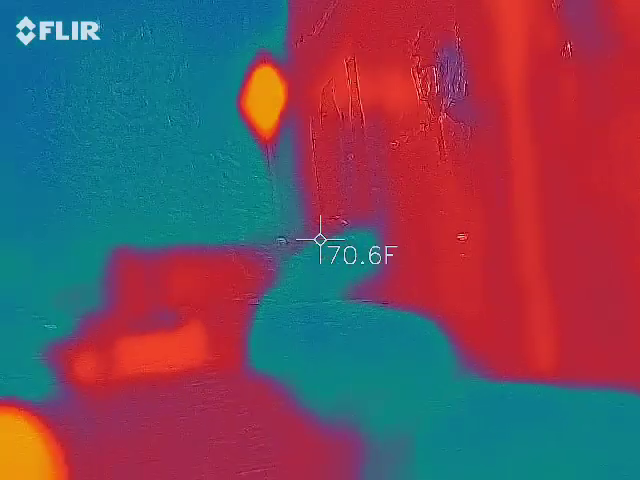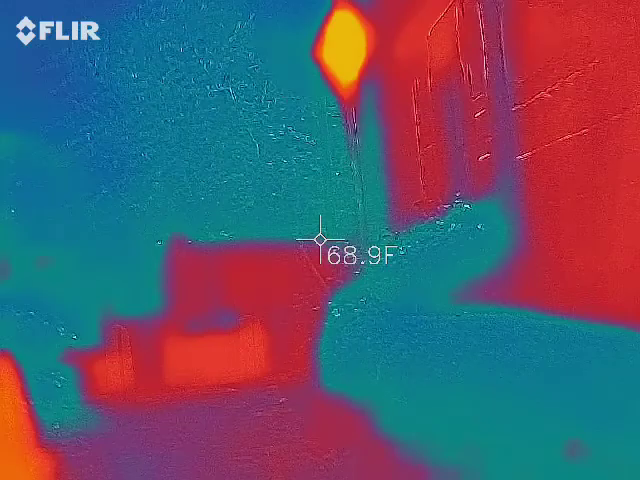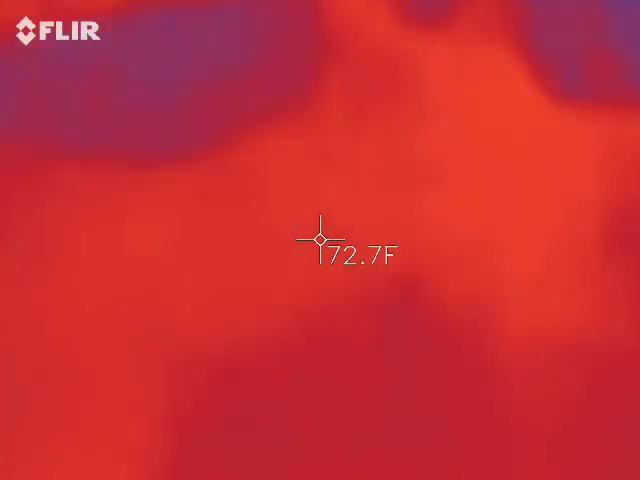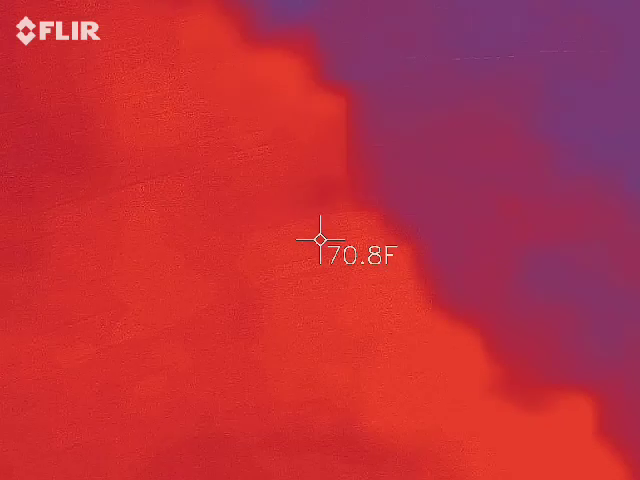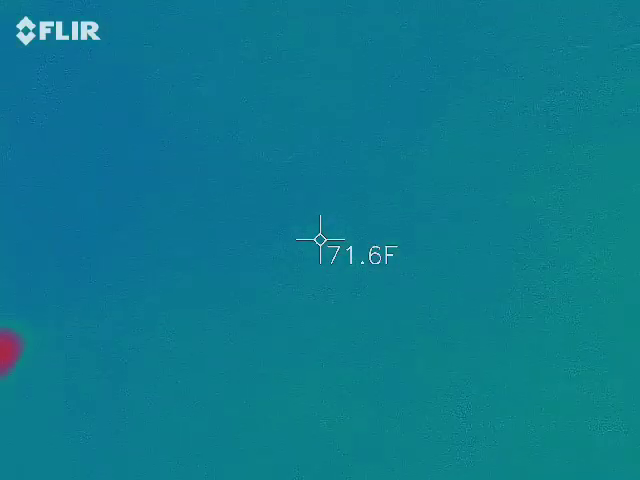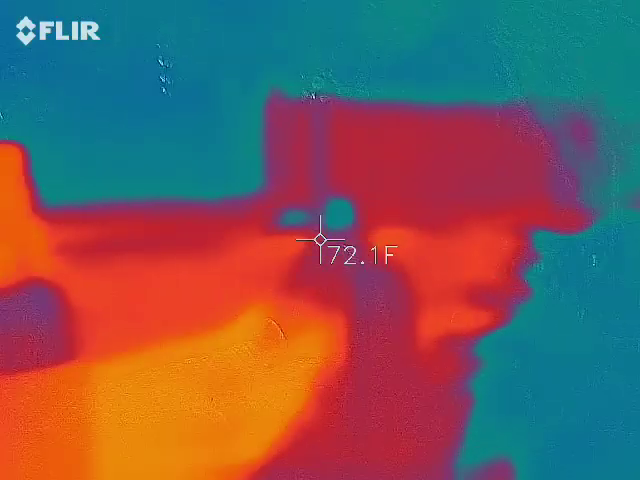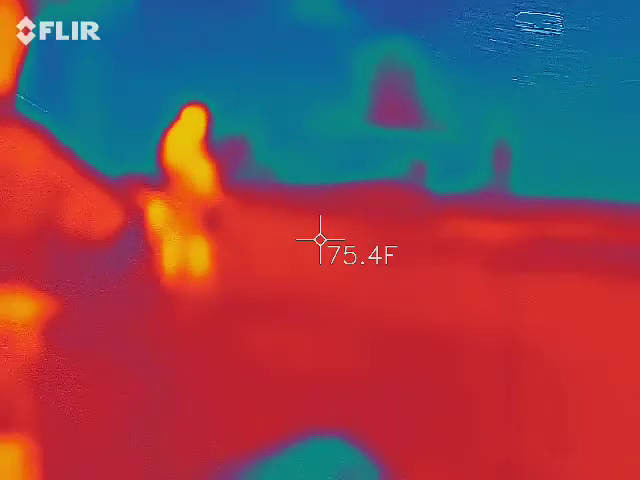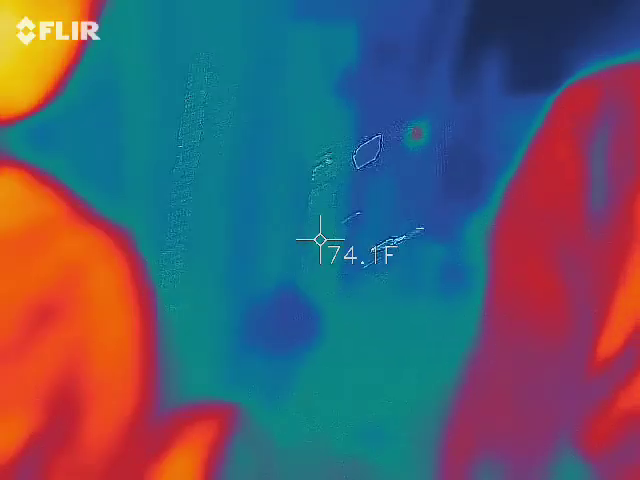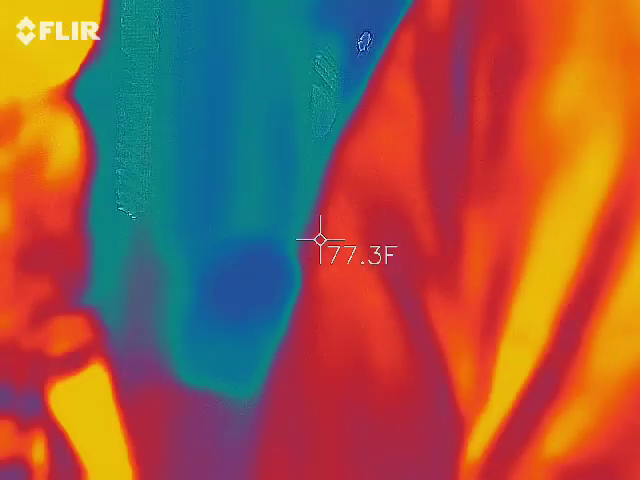Some of the fingerprints. There's your handprint. Now, what is it going to say? Did you get anything from that kid? No. It's only happened once.